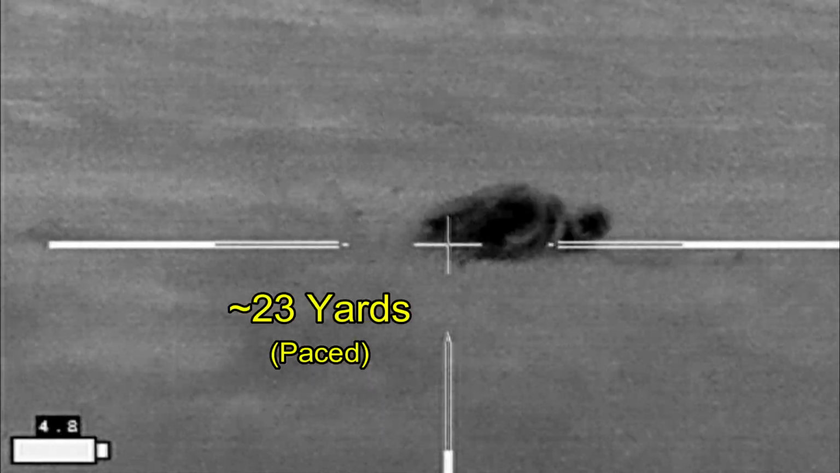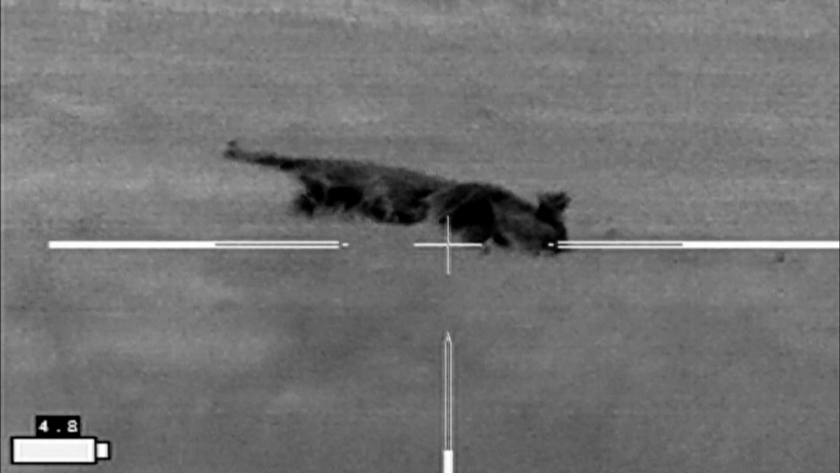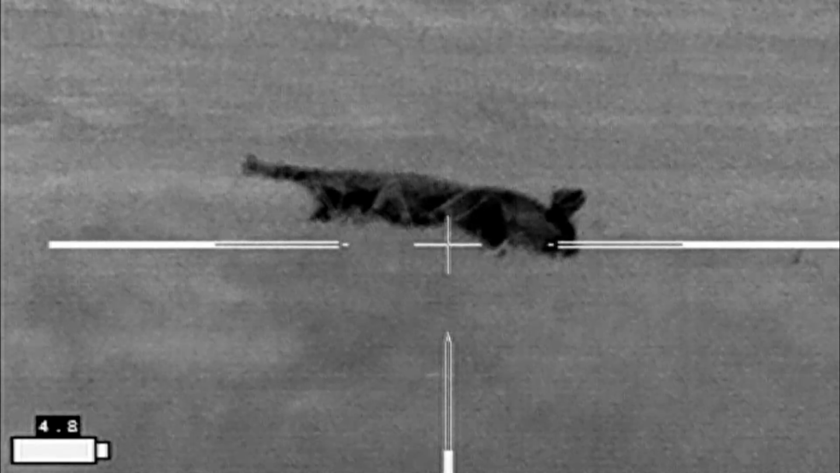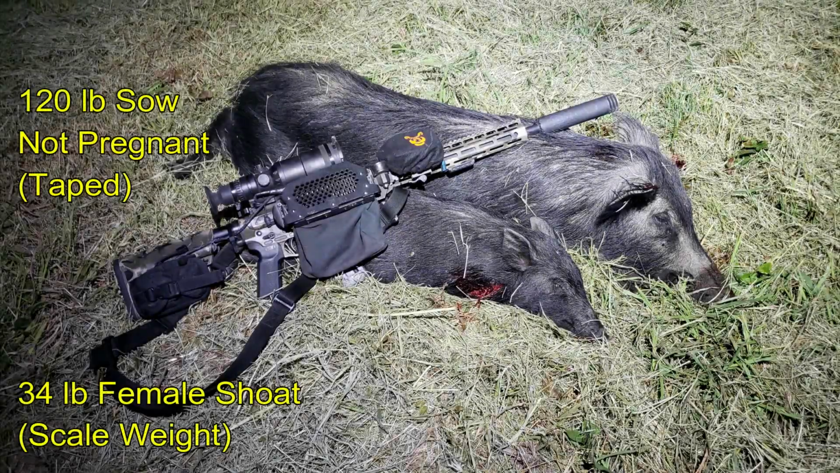And as I'm walking up to my first hog, the white light hits it, and it starts moving. So I finish it off with a second shot to the head, and I come away with 2 hogs down when I'd hoped for a lot more. They turned out to be a 120-pound sow that was not pregnant, and a 34-pound female shote. I went on to scan a few other properties